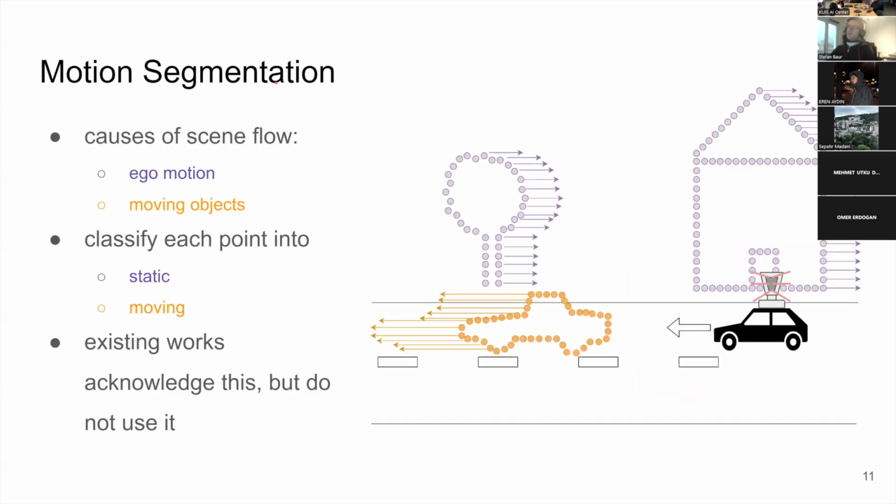And then we also have this motion segmentation aspect. So basically, motion segmentation is segmenting the points in the scene into two classes. So this is one, like the static background class, and the moving foreground class. And this is because from the sensor's perspective, there's really two causes of this scene flow. So one is the sensor's ego motion, which causes the apparent flow on the background points, and the moving objects,